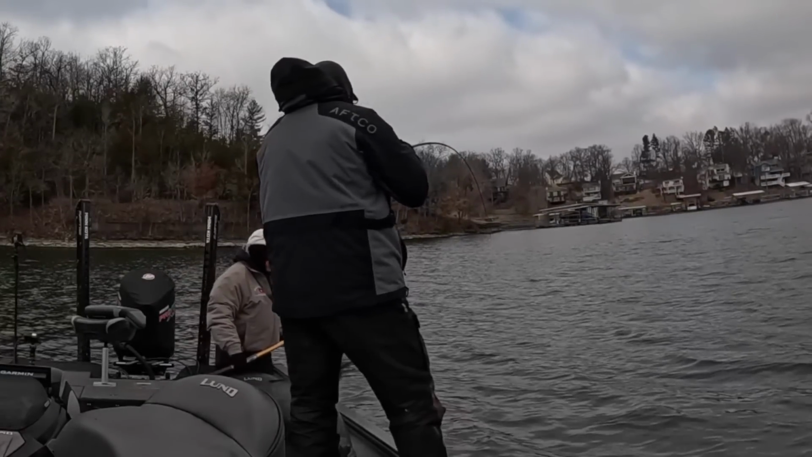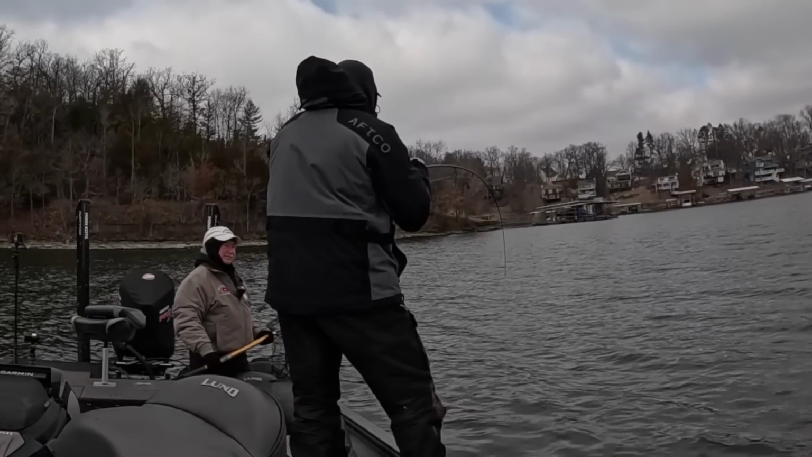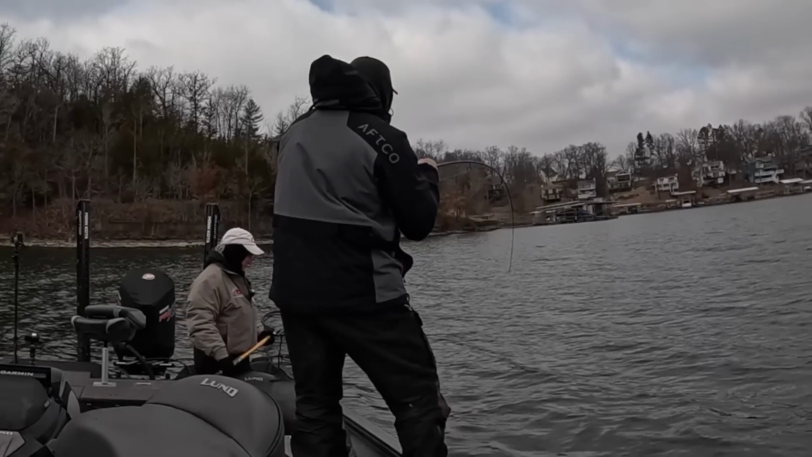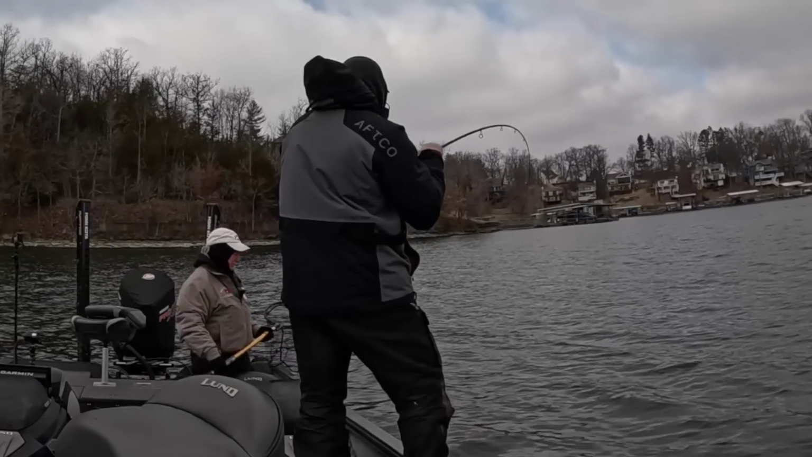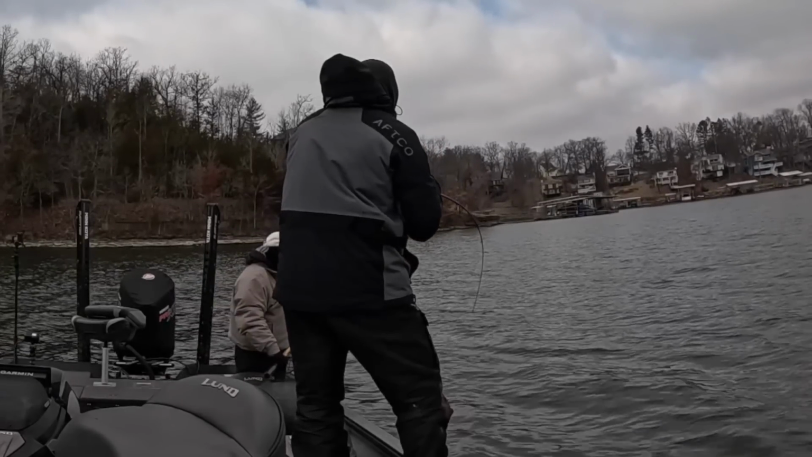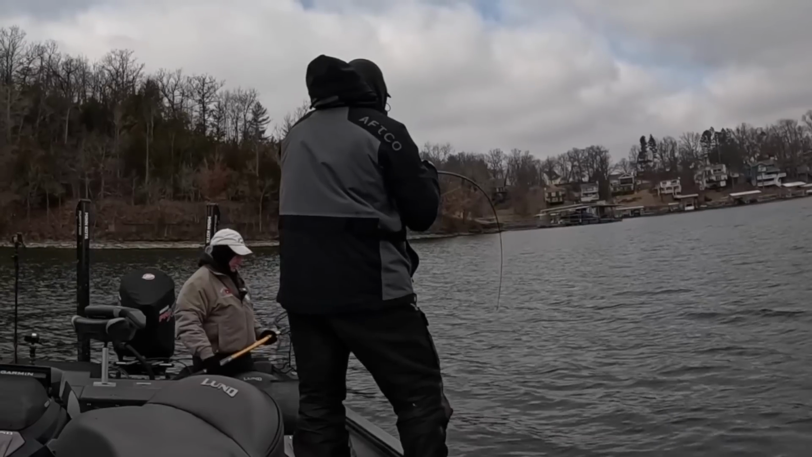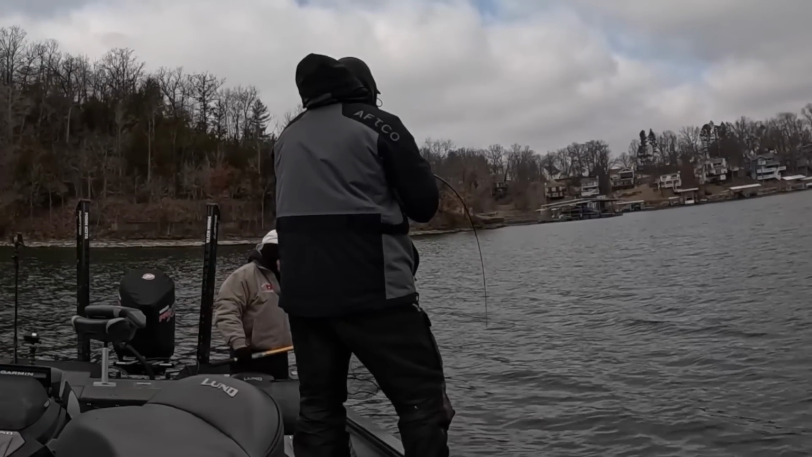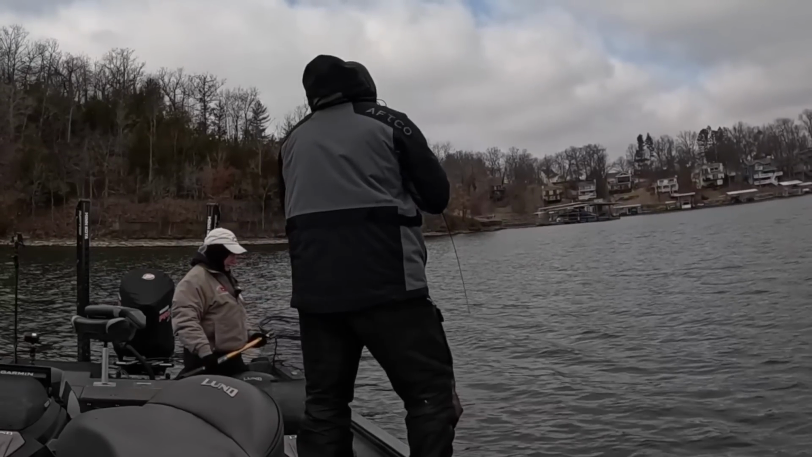One of the reasons you don't want to horse them is because those hooks can open up the jig heads. When I'm catfishing in the summertime with an 8-aught circle hook, that's a different deal. You can kind of horse them, because that hook is really made for that. This is a bass hook. It's handling it.